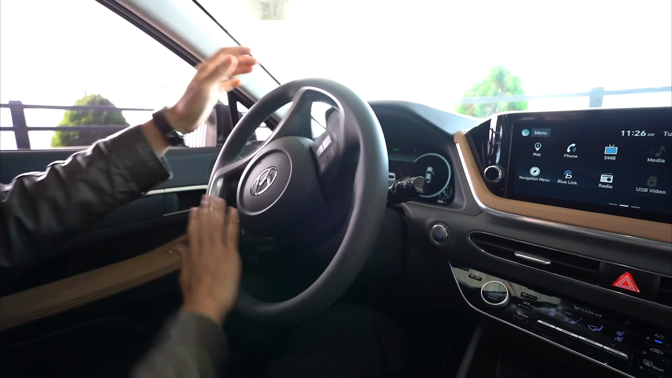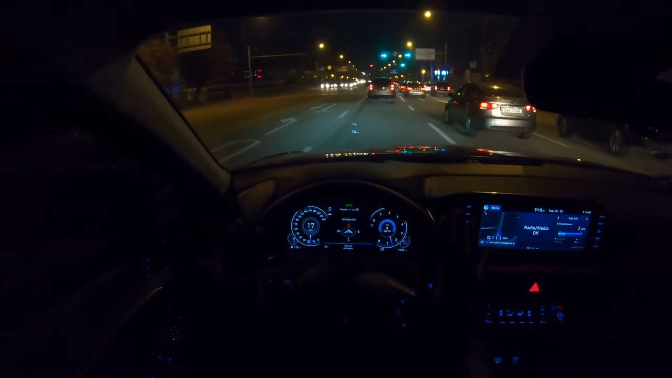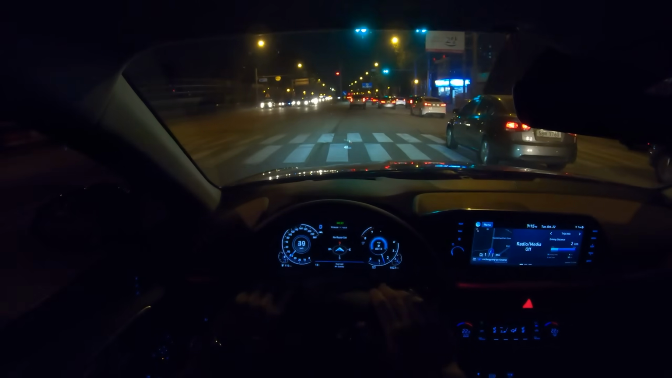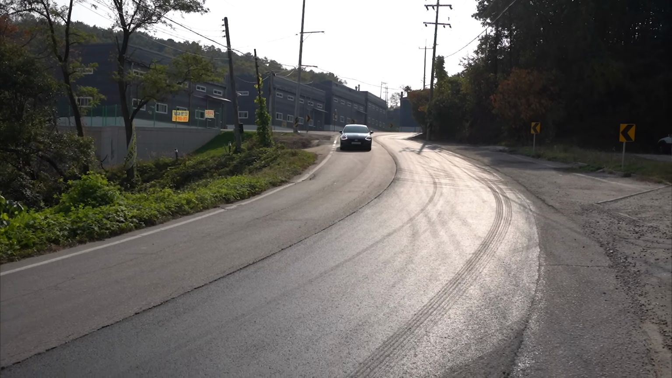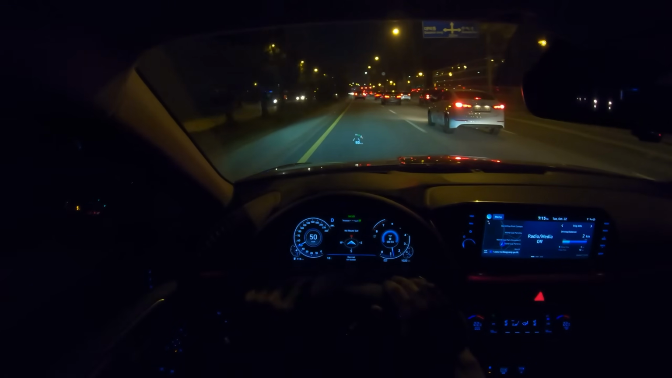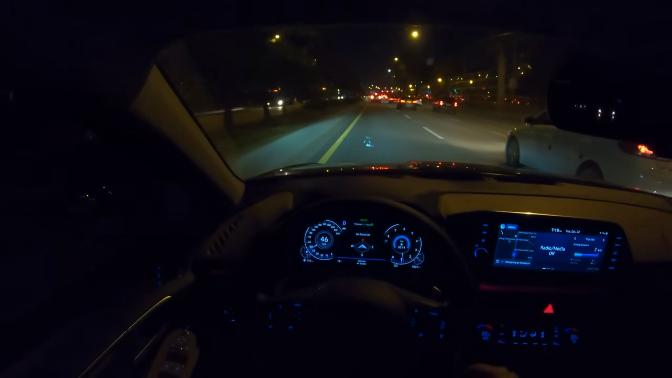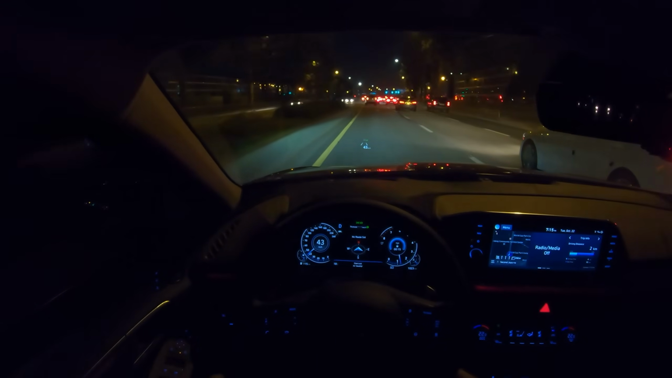So this turbo has a rack-type electric steering system. The regular one has a column type. So this felt very sharp and stable. I test drove this car and shot the review during the day, and it felt even sharper. At low speed, it's very easy to drive, and we're going to go for high-speed driving pretty soon. When you drive fast, it becomes quite heavy and stable, so I like that.